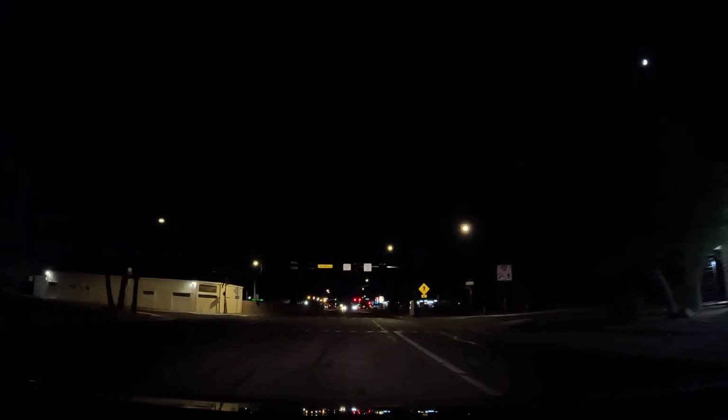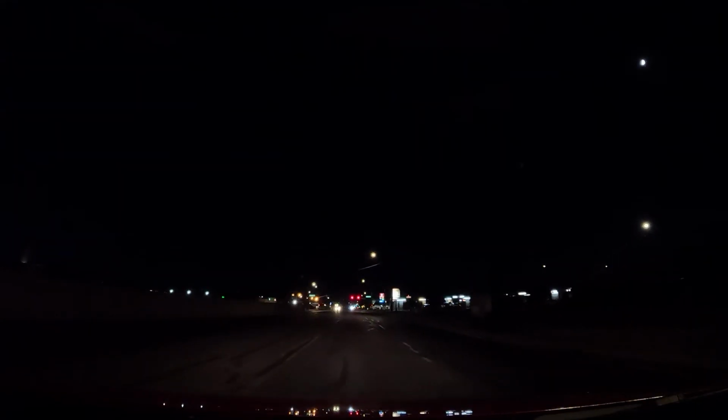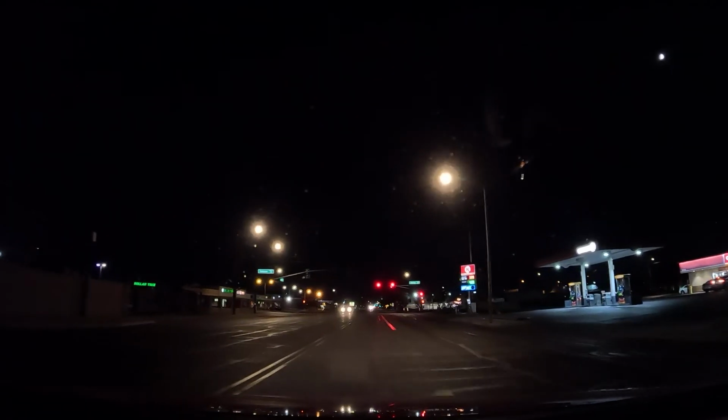My voice is muffled because I've got the sunroof or moonroof and windows down. It ain't that hot. I'm finally used to the heat.